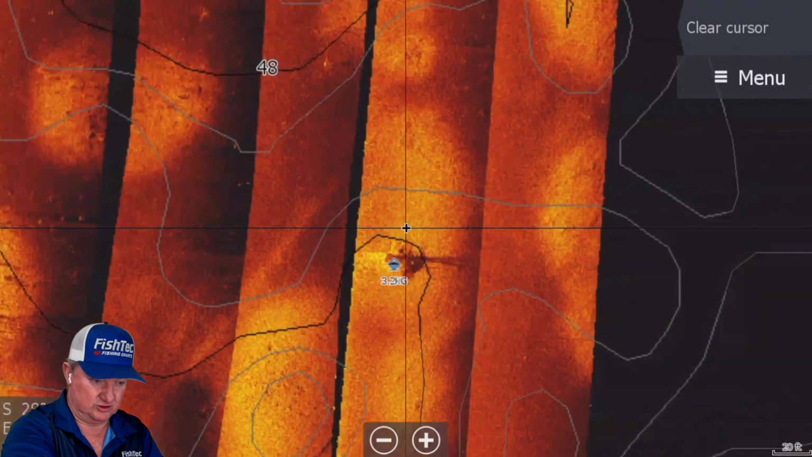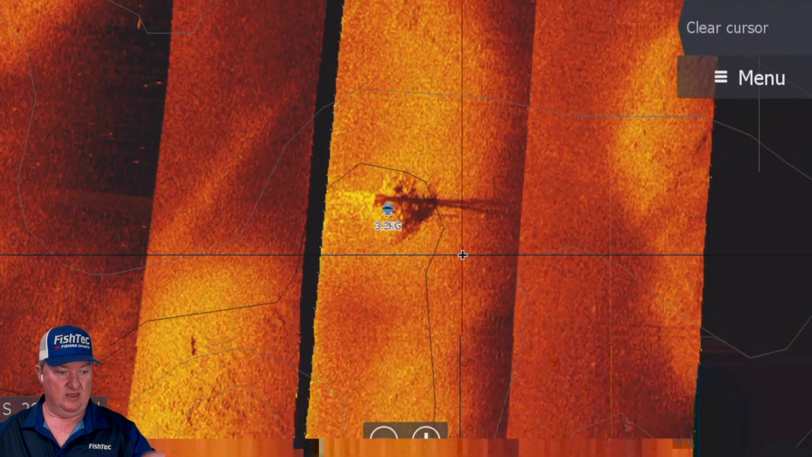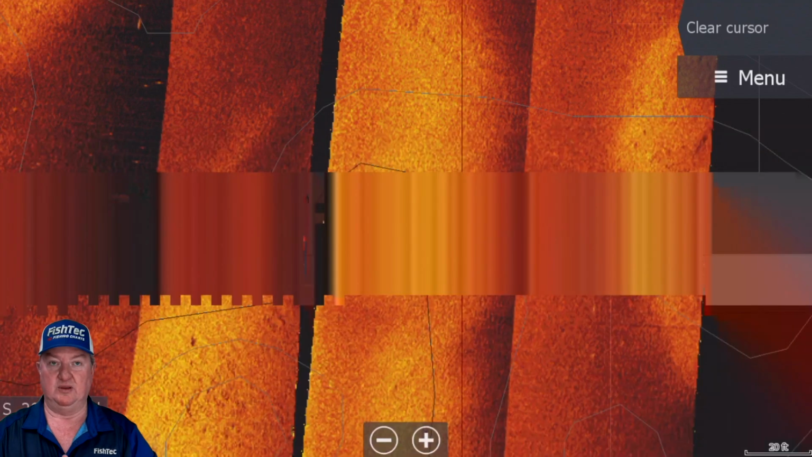Back to the chart. Okay, now you can see that's what it looks like on the map. That's where the fish came off. Let's have a look at the video again. Let's play the video, and I'm going to run you through what is going on here. Okay. Wait, stop. I want to explain how the boat is set up.